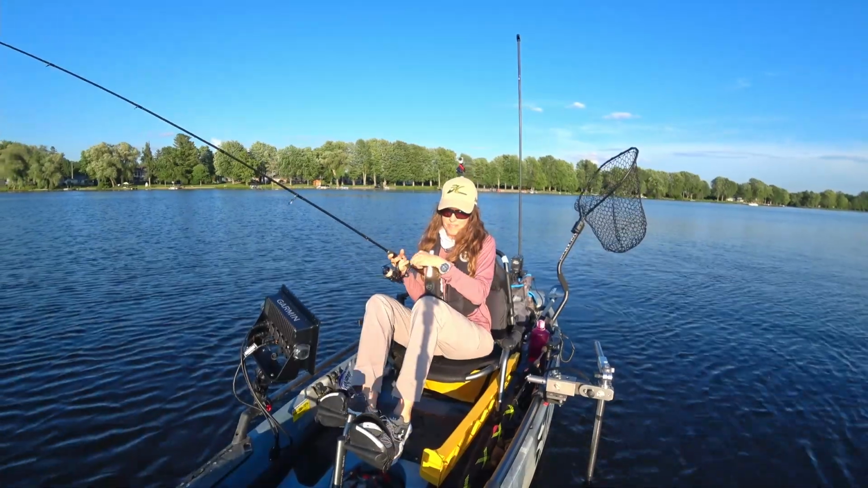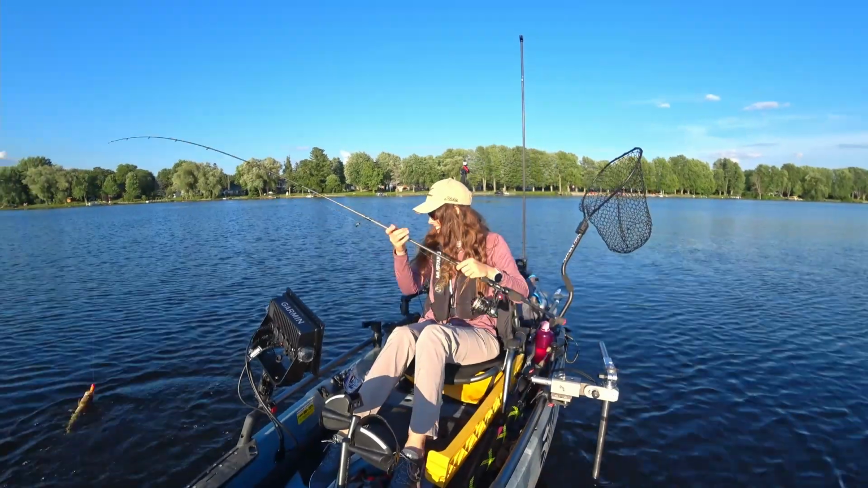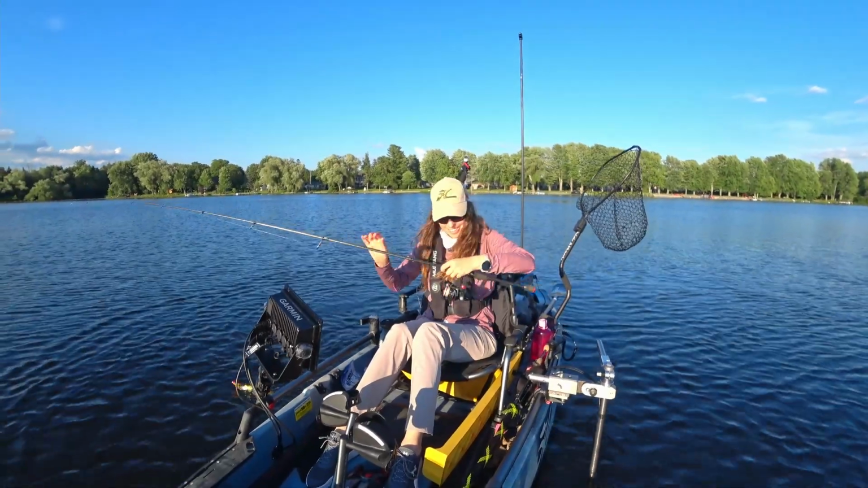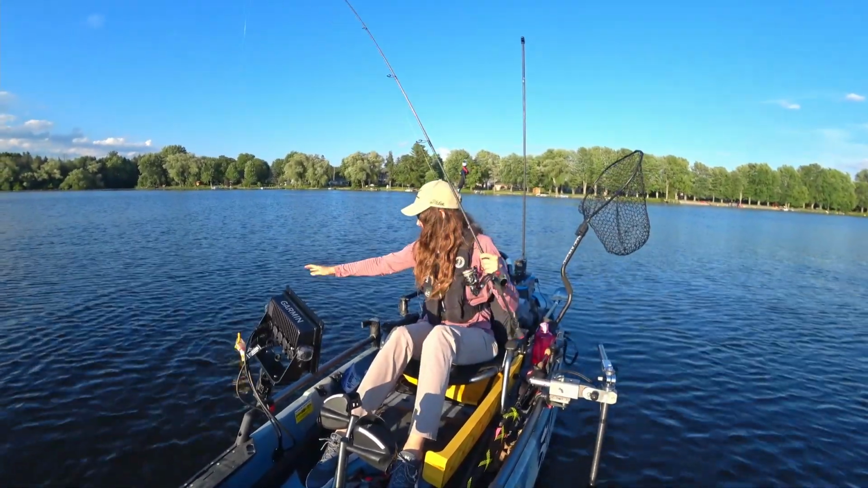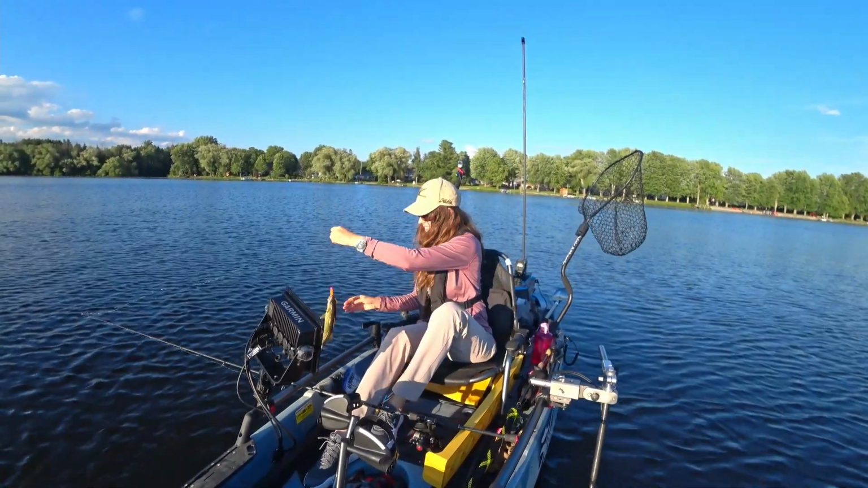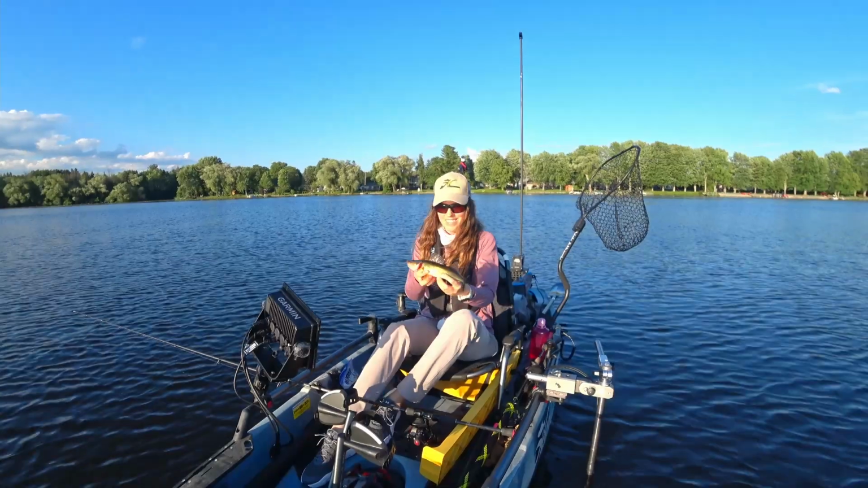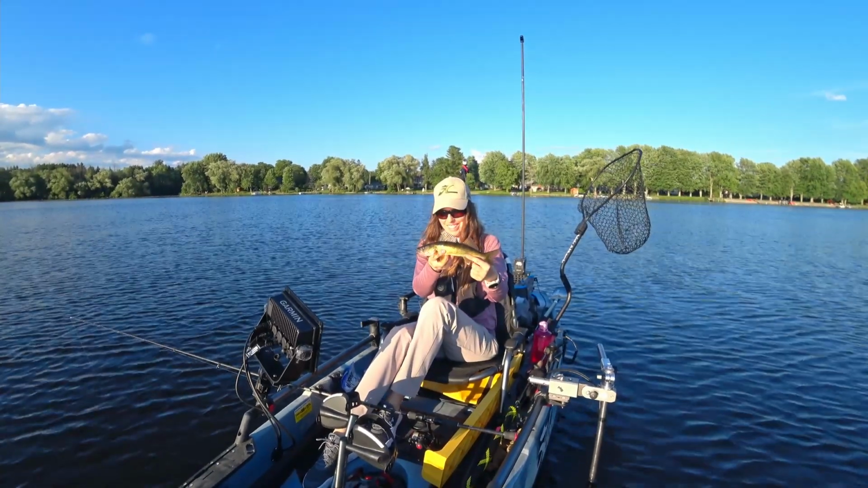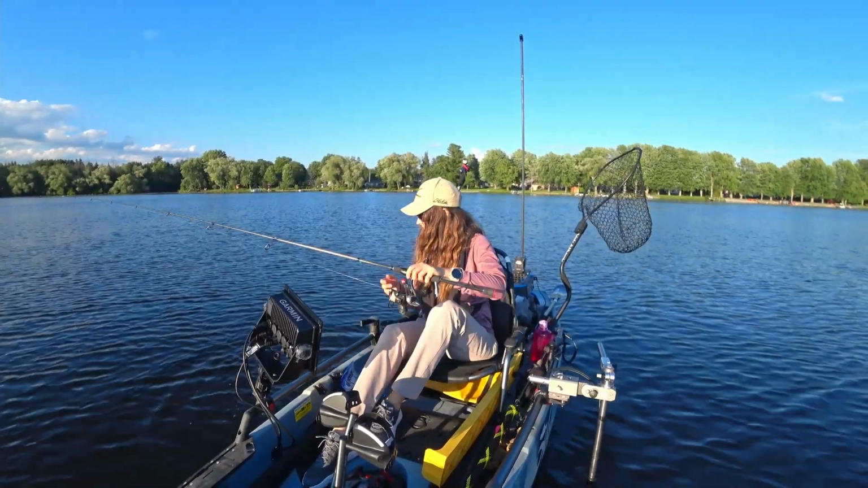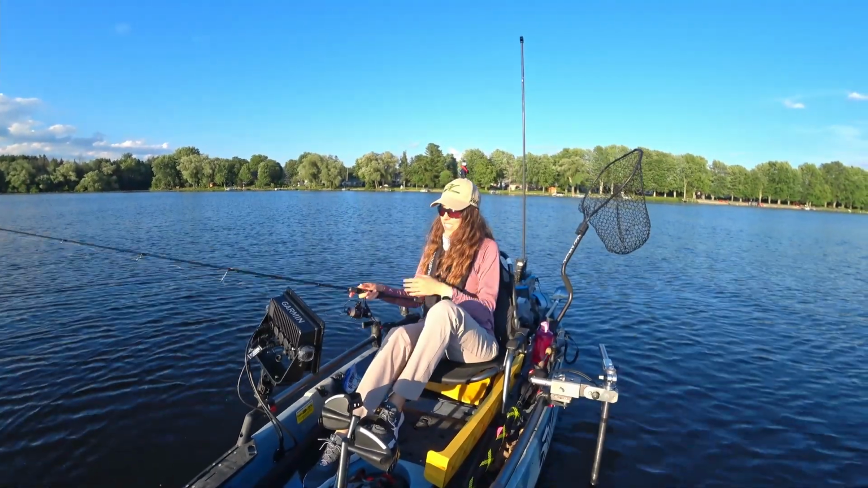Oh, that's a fish. Felt like a weed until I felt it head shaking. Yeah! Hold on, I gotta let a little bit more line out. There we go. Cute little guy. Back you go. Yeah, that was funny. I thought it was a weed and then felt a little tiny head shake.